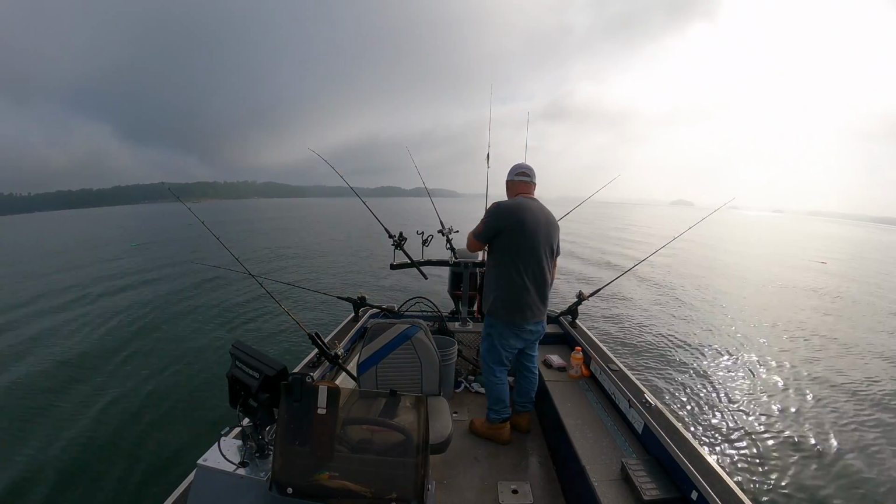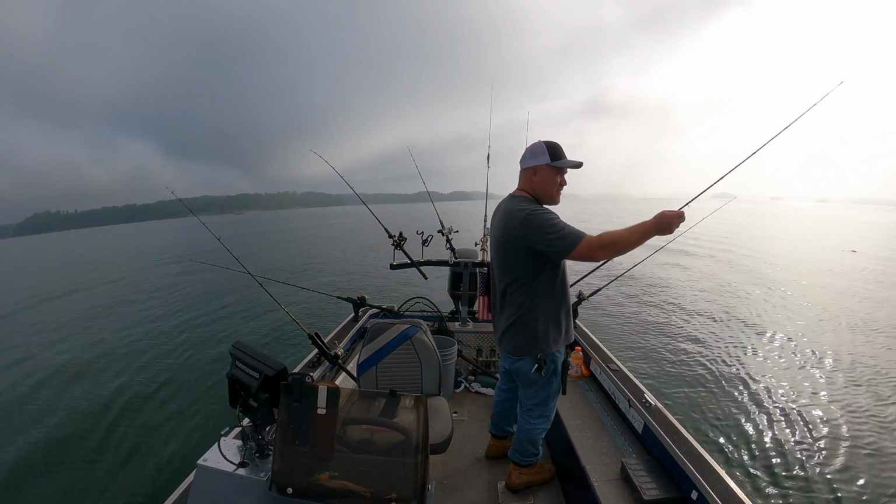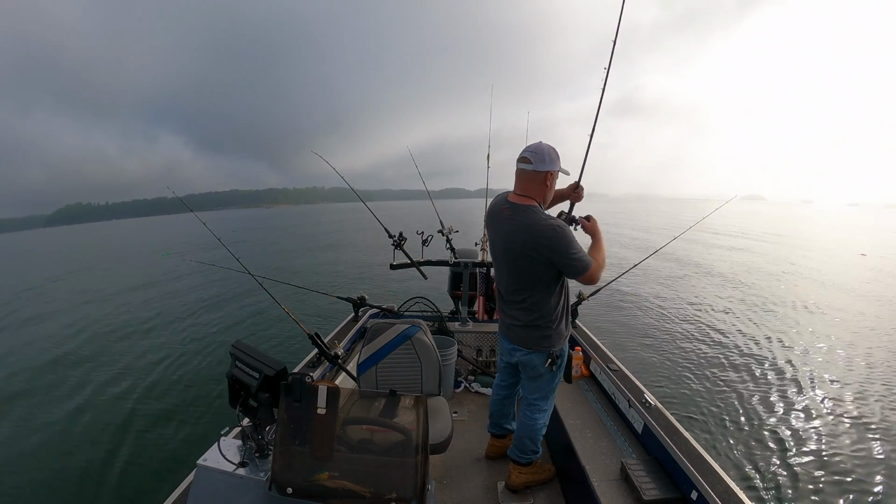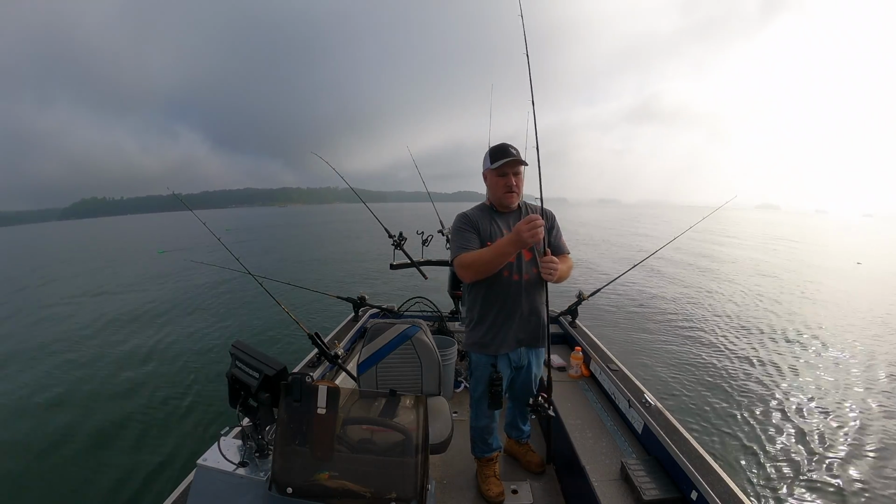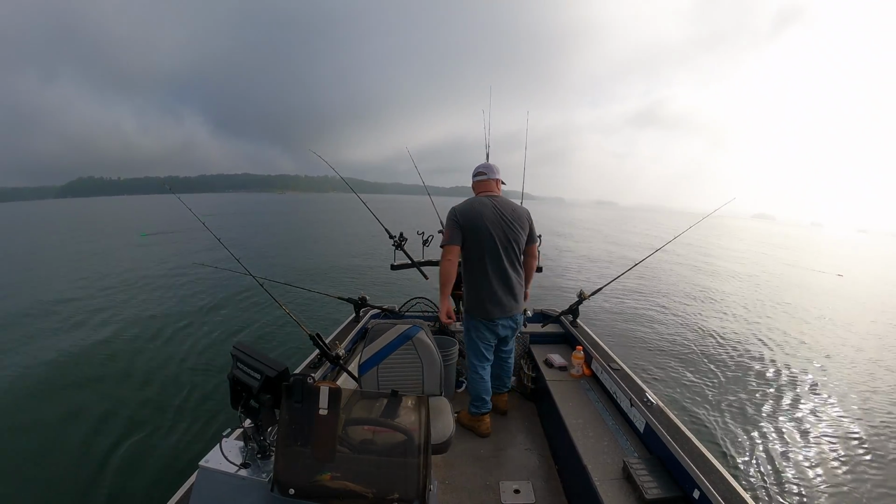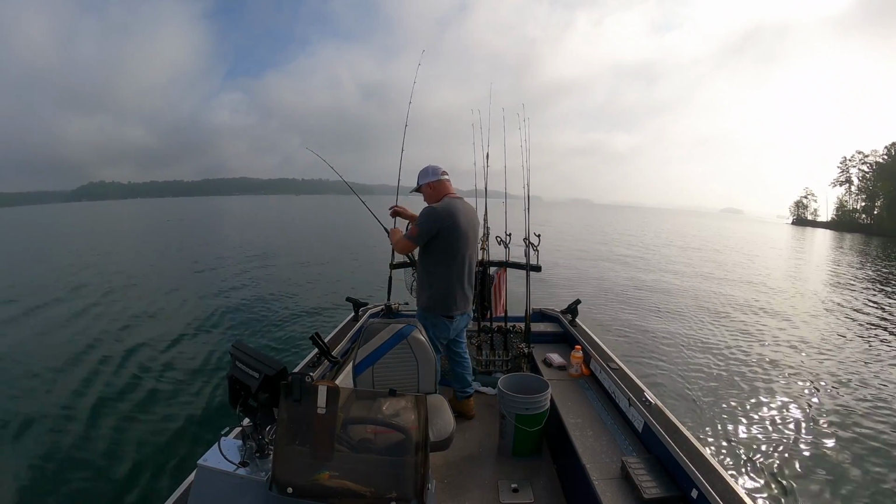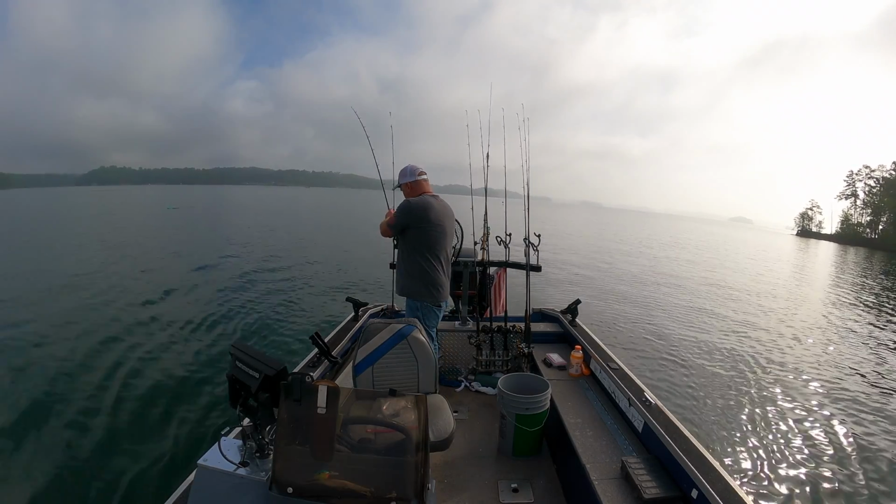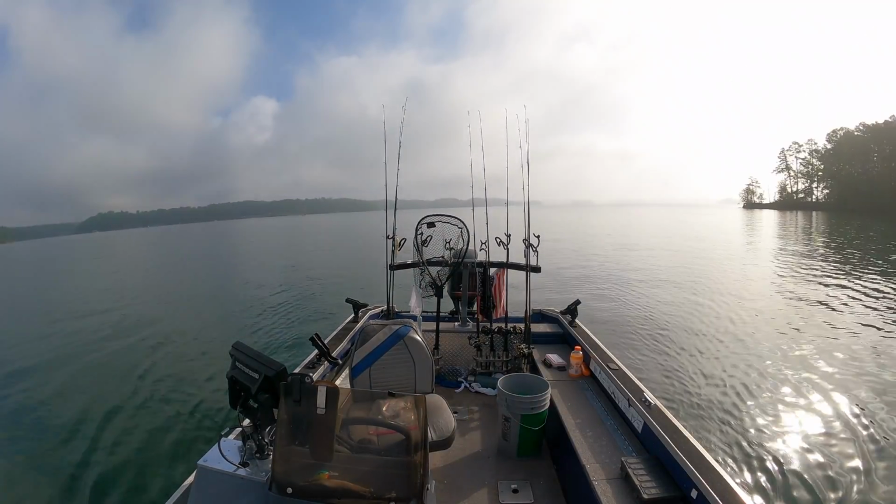All right, so we made another pass. We didn't get another bite. We're gonna call it. We're gonna go look for another area. Problem with this spot is, as the day goes on, it becomes a major thoroughfare for boats and jet skis. So we're just gonna get on down the road. With that being said, we came here for one big bite, and by George, we got it. All right, let's go find some fish.